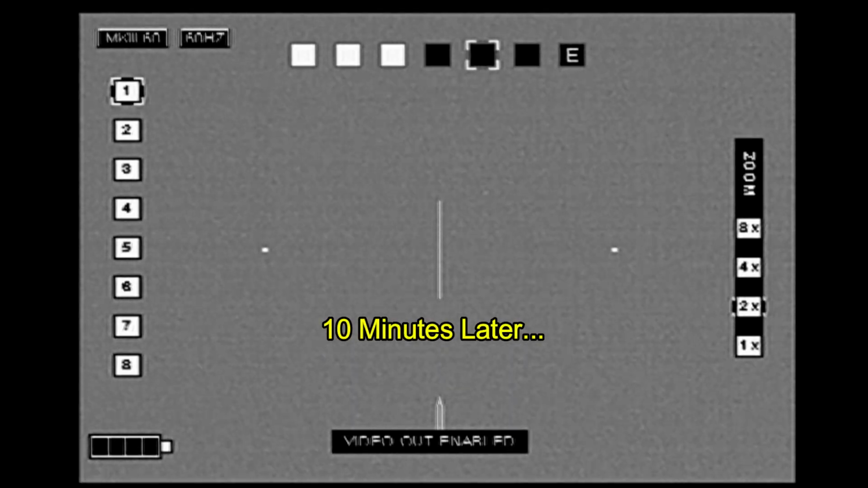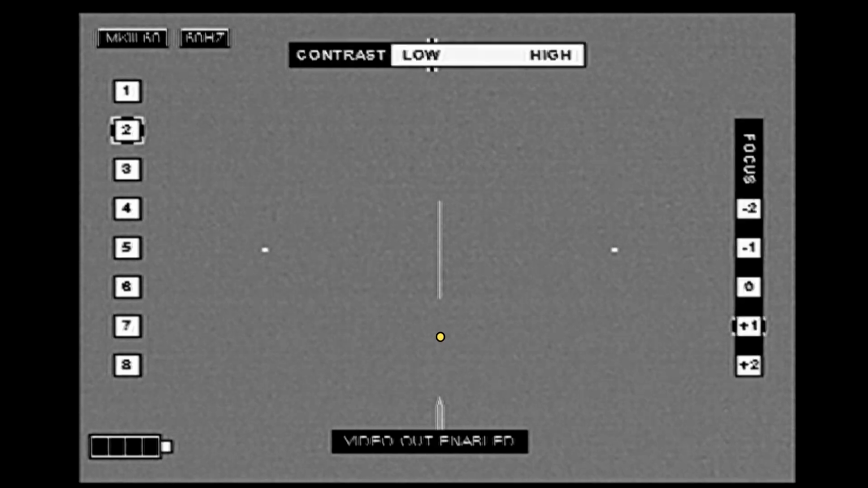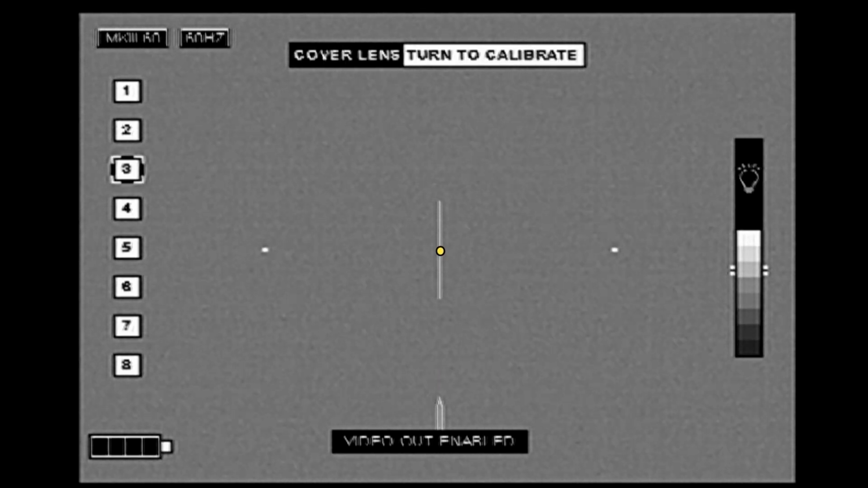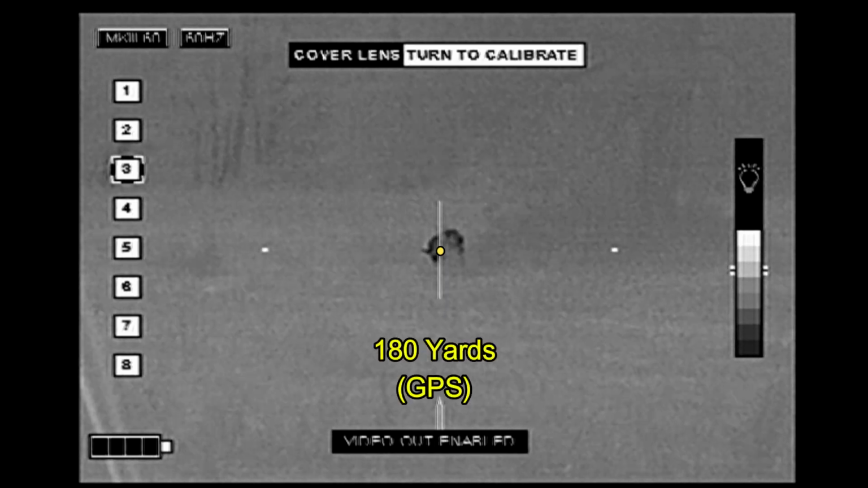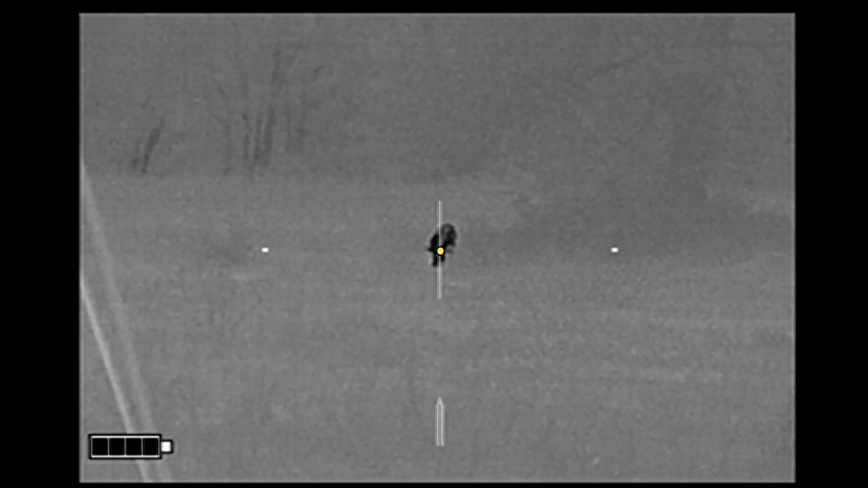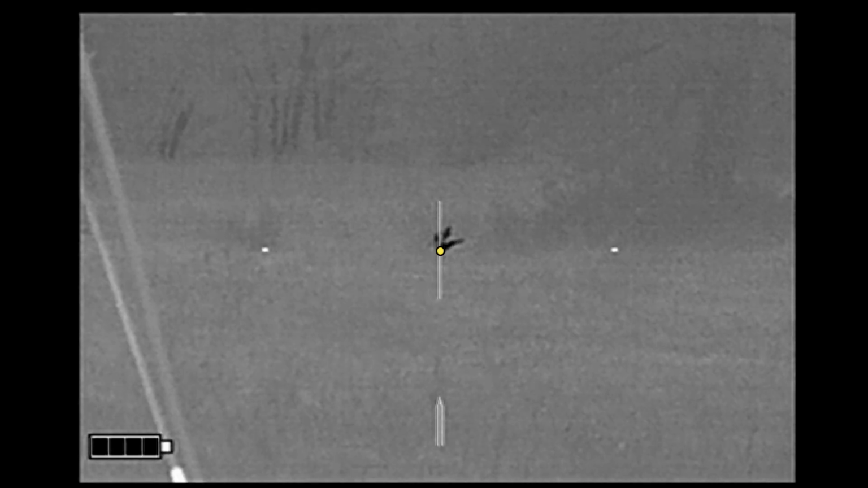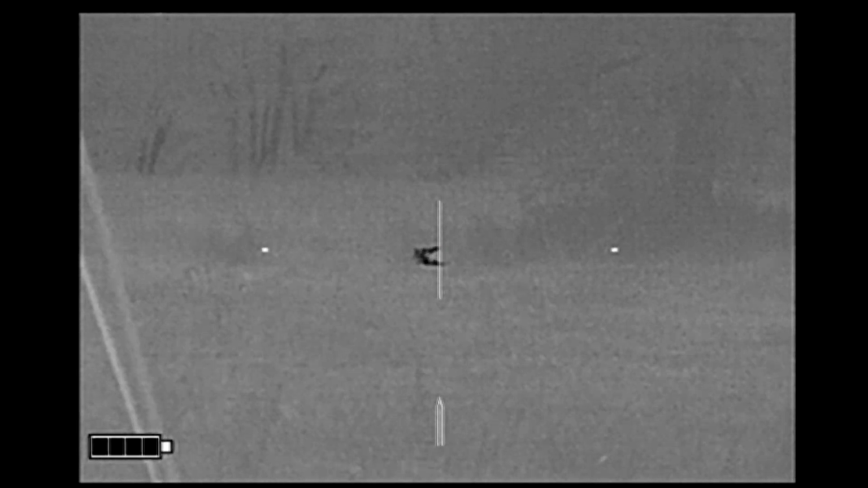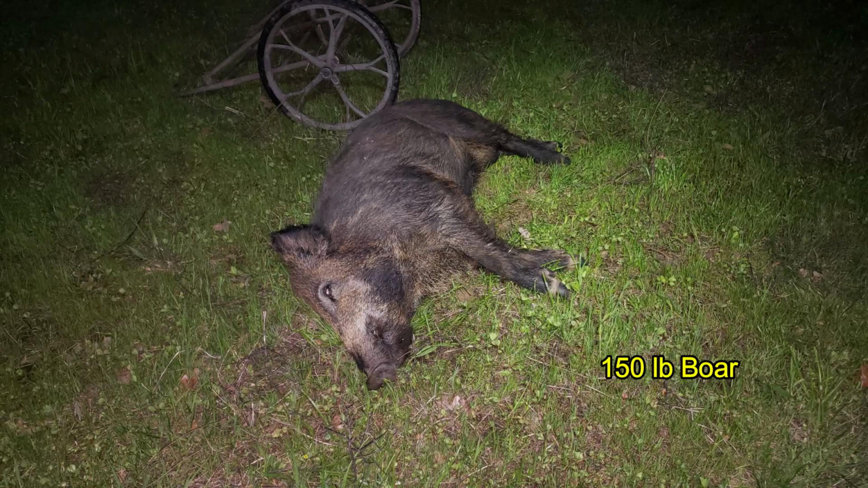Finally it starts to come out. I nuke the screen one more time. He's out there at about 180 yards. All right, here we go. And that hog goes down. And he turns out to be about a 150-pound boar. And he made it for my night.